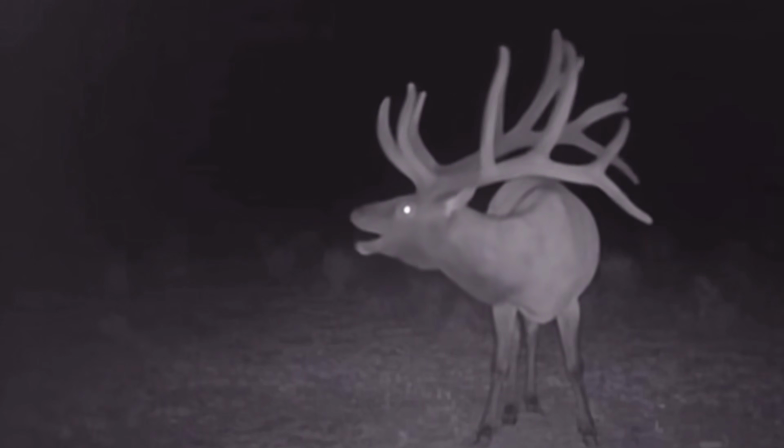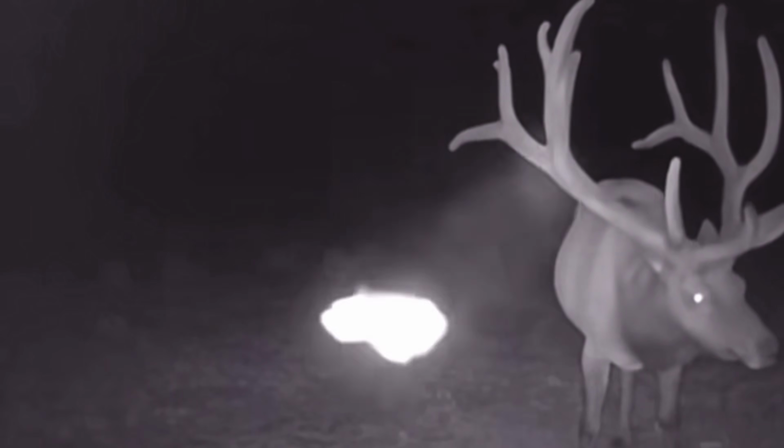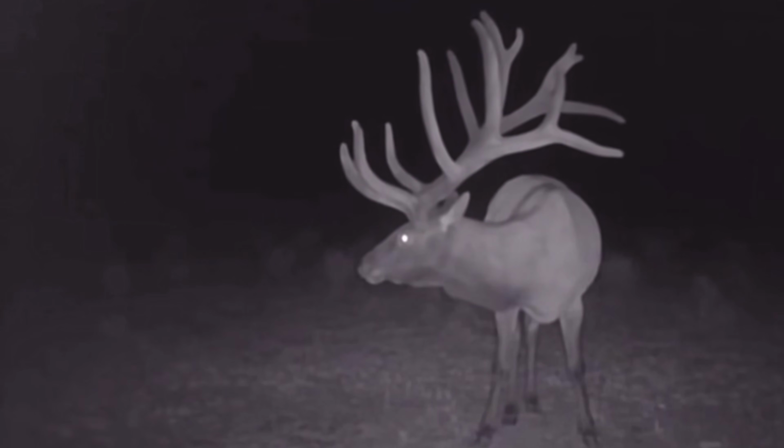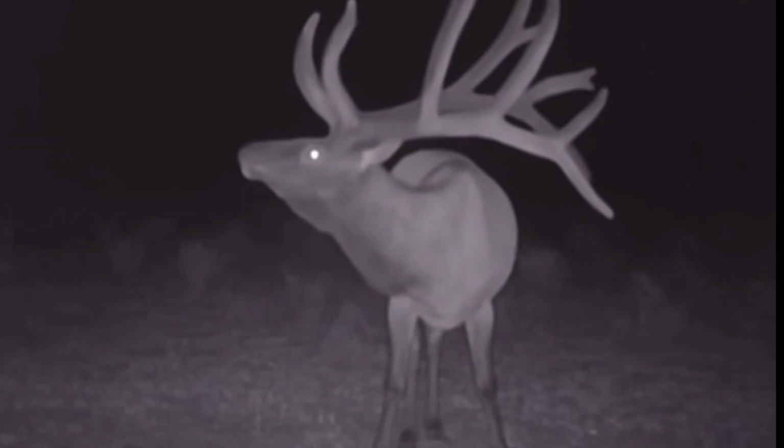Even though this is a known animal, it doesn't stop it from being scary. The way the eyes glow, accompanied by the massive size and huge antlers, this thing just looks eerie. Even though the footage is up close, it still doesn't do the animal justice.